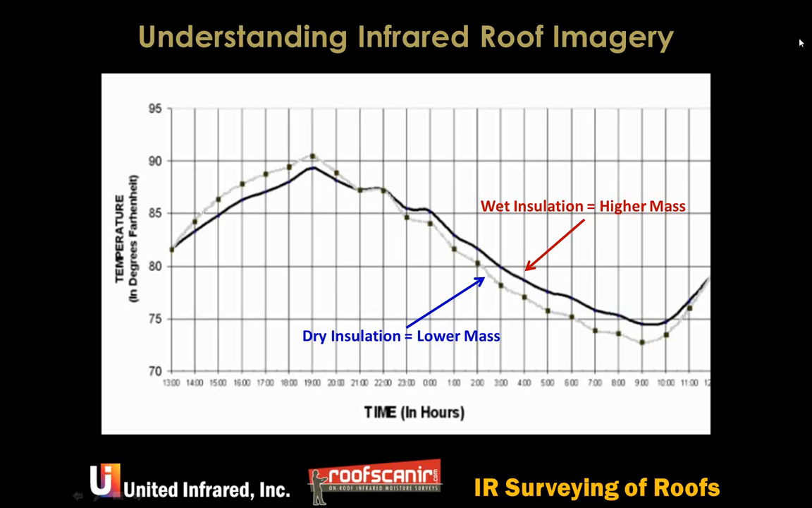In other words, before sundown to roughly 2 or 3 a.m. in the morning. And like Greg cited a moment ago, it takes longer for wet insulation with its higher mass to heat up, but the solar gain is retained longer also in the wet insulation higher mass than it is in the ideal dry insulation and lower mass.